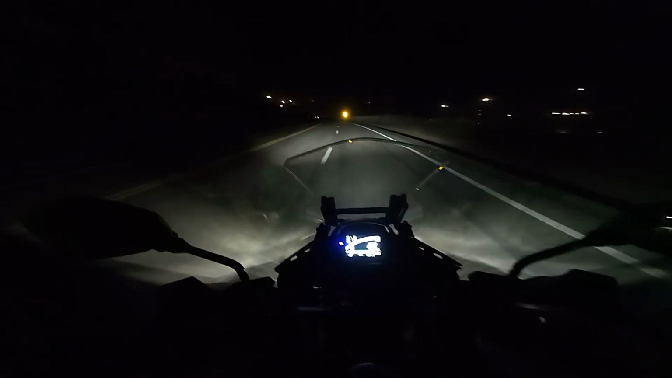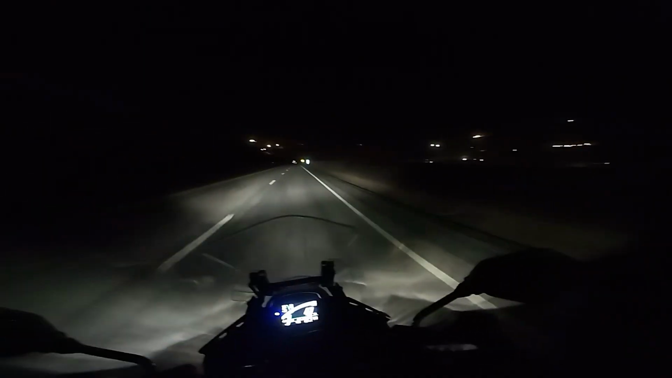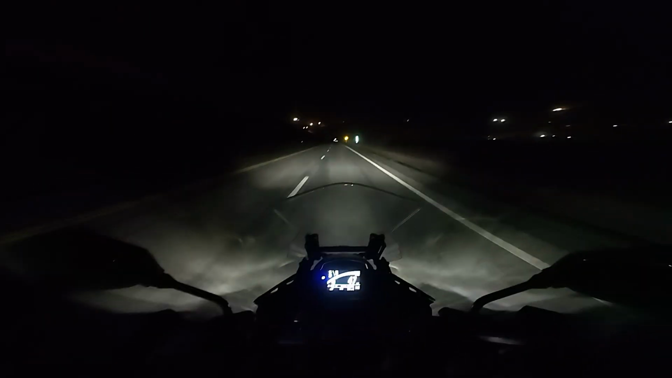Yeah, dude, I can't believe this road is 25. That trips me out, guys. And here's some more little views of the mine at night. It's not nothing crazy, so